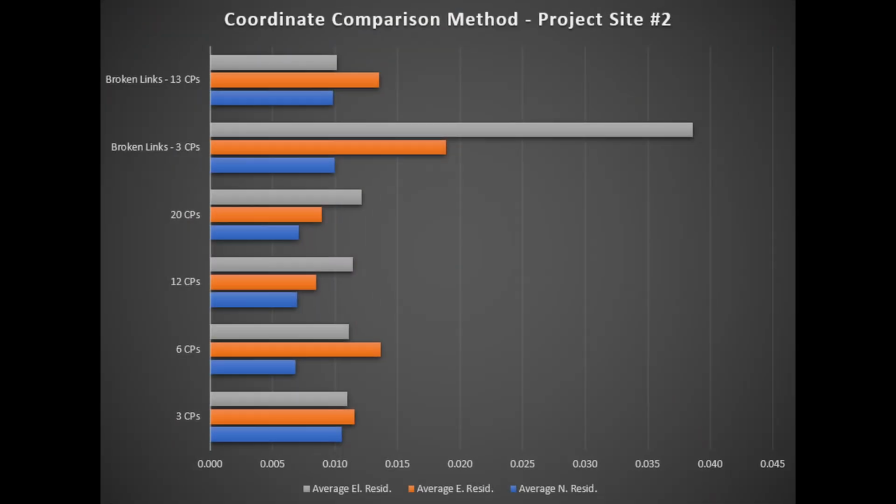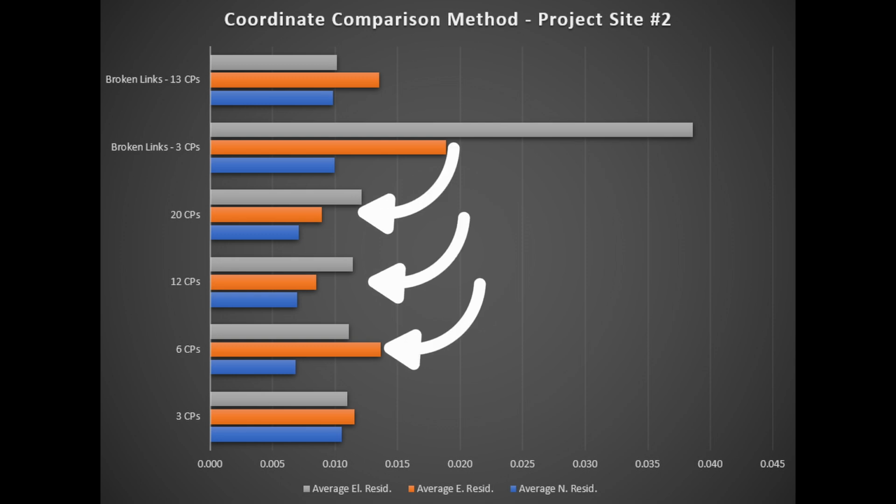The coordinate comparison method showed a similar trend. As control was added, there was a very slight decrease in error, less than a couple mil or about a 1/16 of an inch.